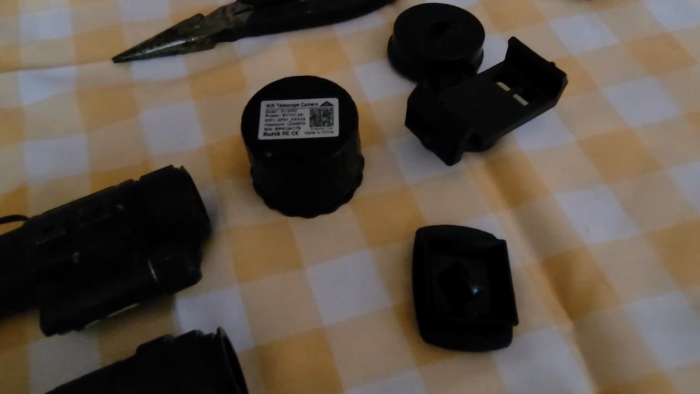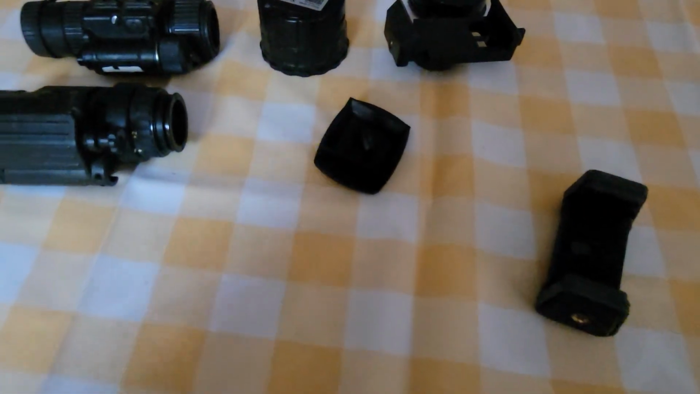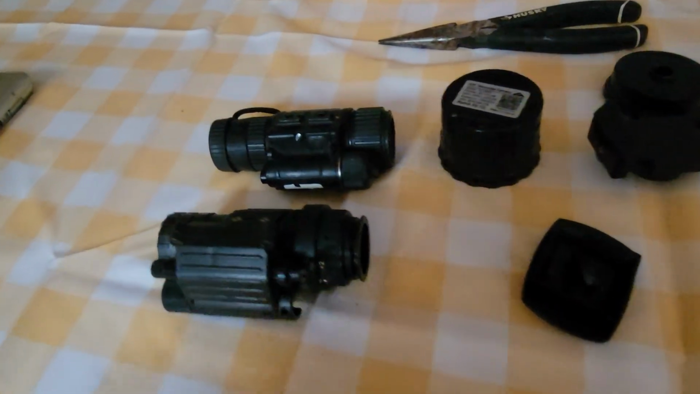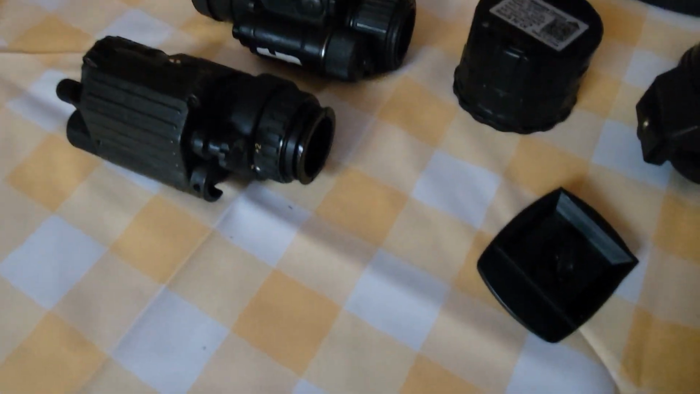So a lot of people have asked me over the past couple of months how do you actually film the night sky? There are several ways that I do it. Yes, it's a little bit on the expensive side, but I've had this equipment for a good long amount of time now.